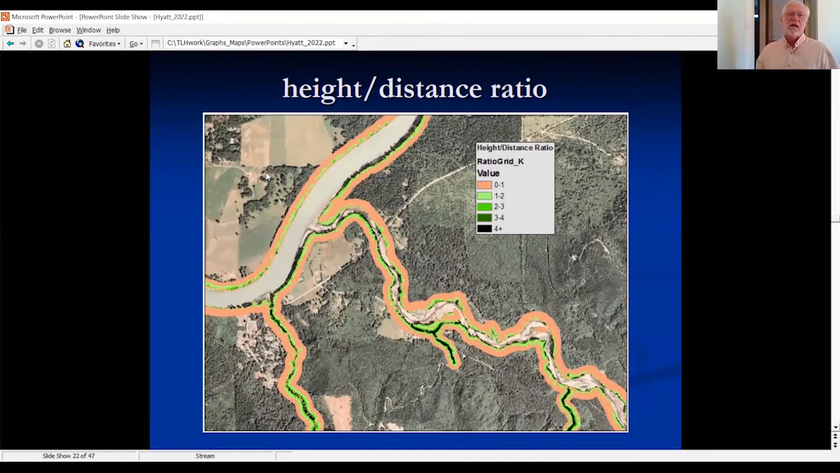What you're seeing here and what you're going to see throughout this presentation is the confluence of Finney Creek with the Skagit Mainstem. But you see that the height distance ratios of less than 1, shown here in this yellowish color, tend to be towards the outer periphery of the buffer, and sometimes close to the stream, but pretty dependably on the outskirts.